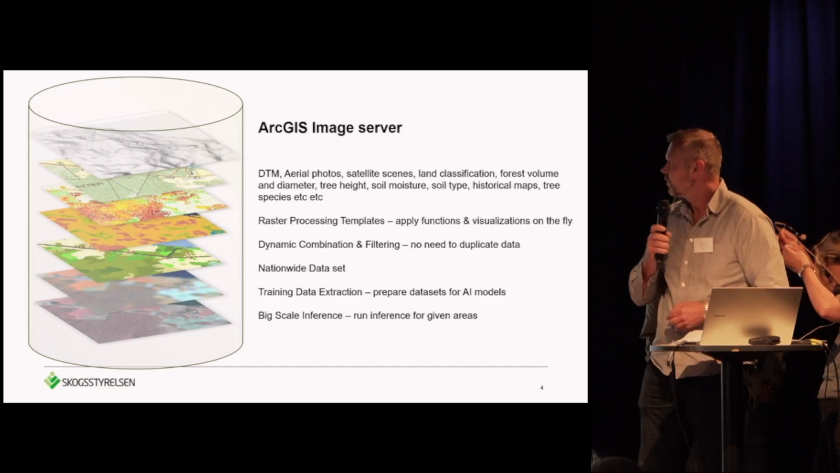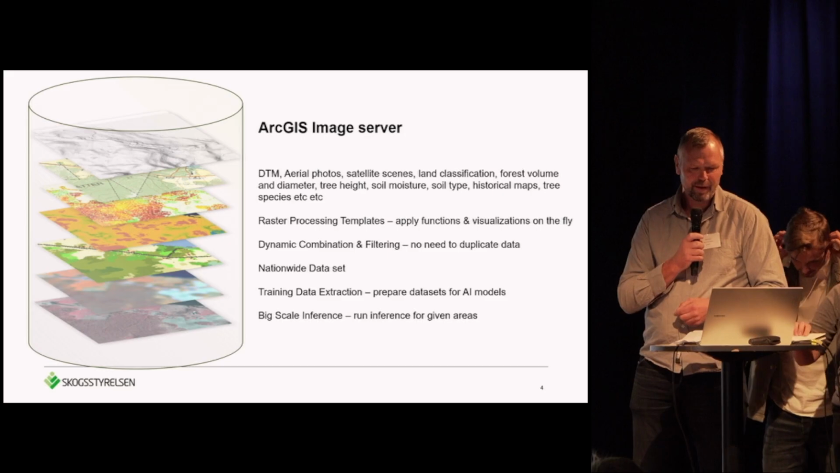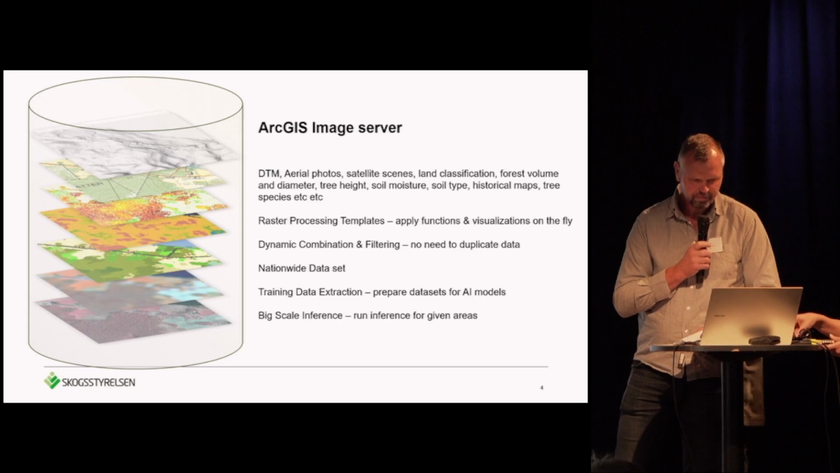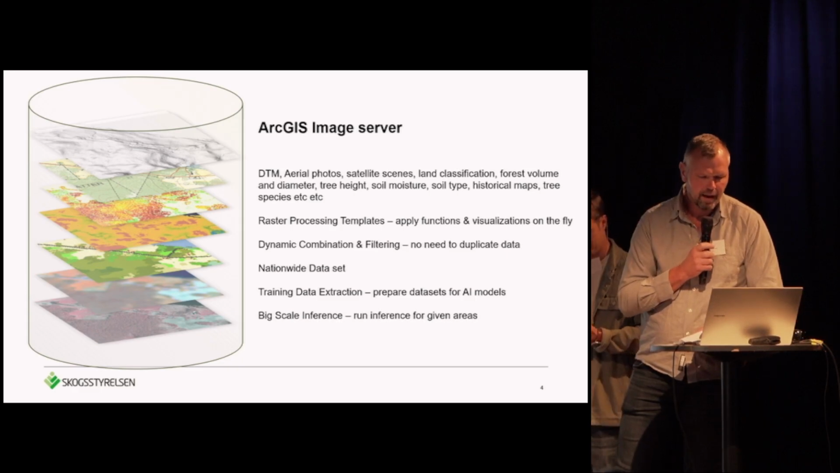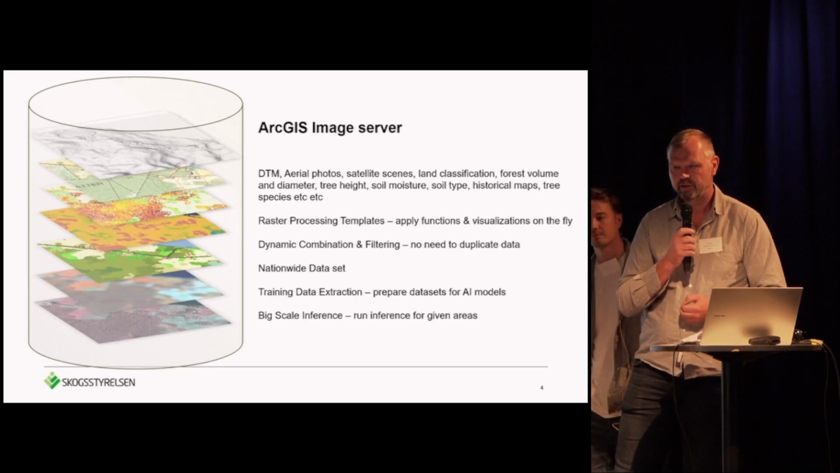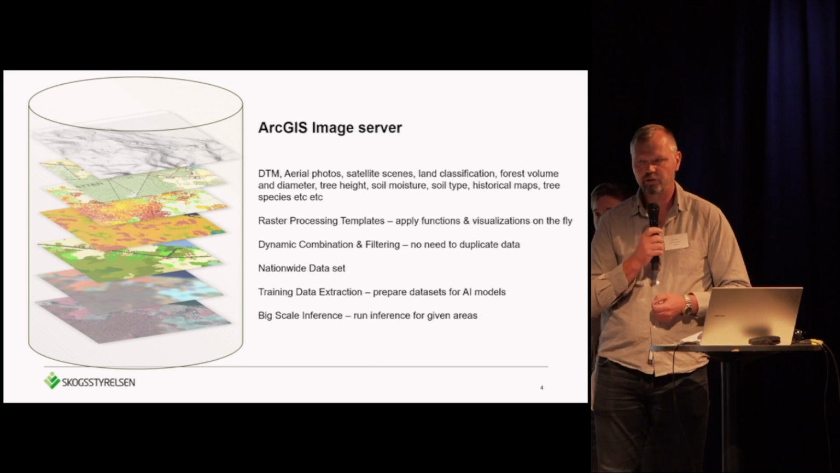We have so much data on our image server. We have thousands of aerial photos, satellite images, different land classifications, and so on. But when it comes to detecting cultural heritage sites, we mainly use the digital elevation model.